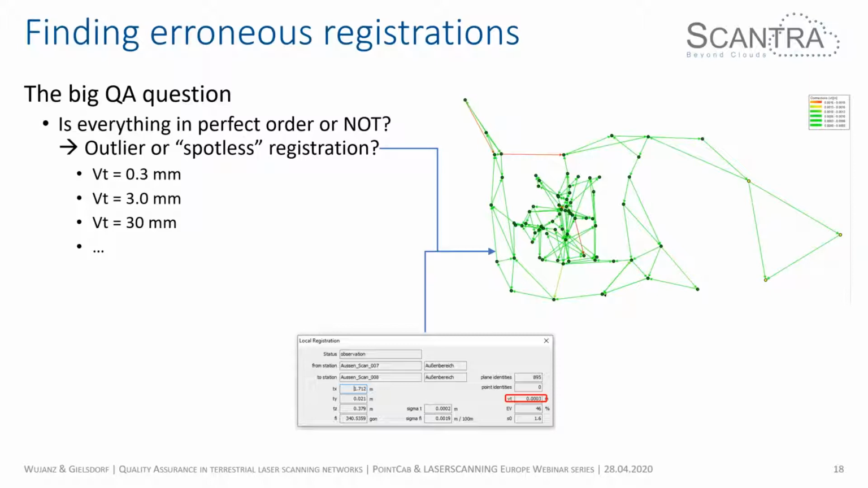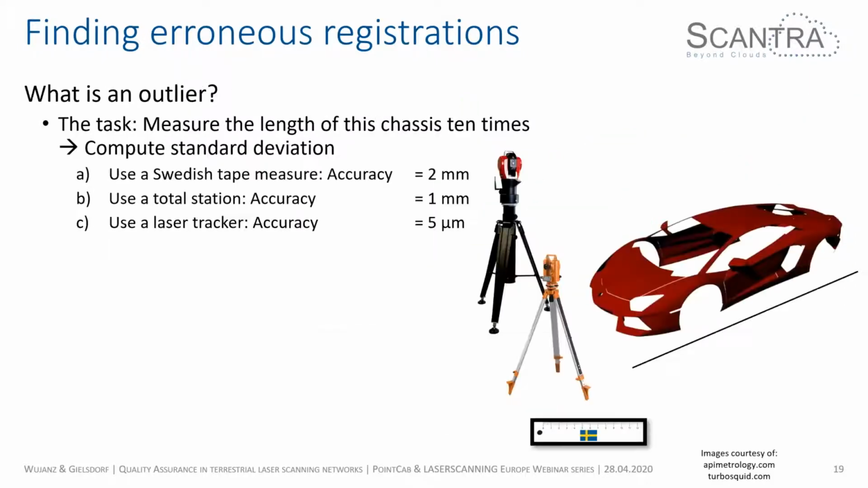So now the question is, what is an outlier? When do I need to do something? Is 0.3 an outlier? Or let's assume that VT would be 3 millimeters. Is that good or bad? Or what if it's 30 millimeters? So let's have a look at and try to define what an outlier is.